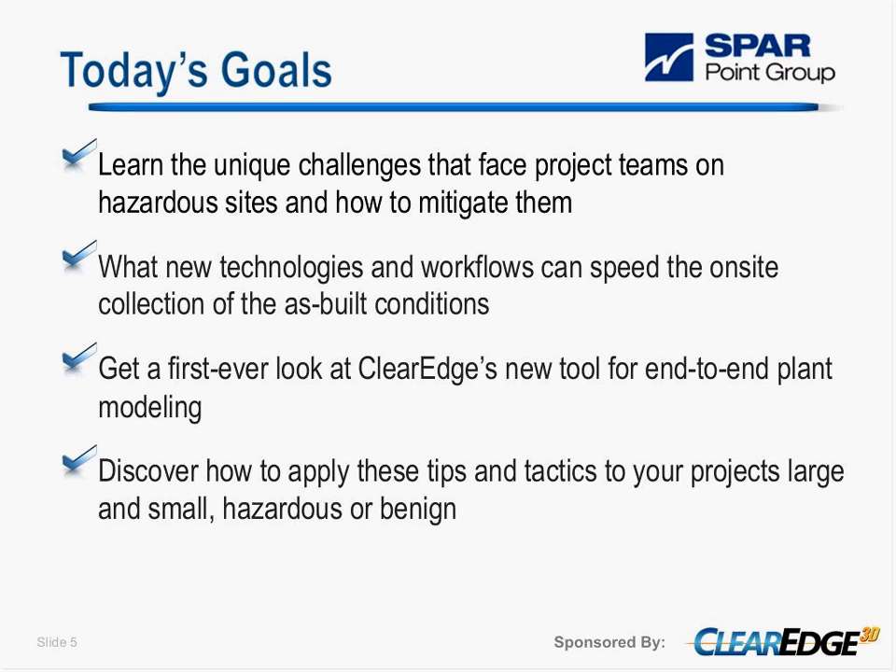And just goals that we have for today. We're really going to be focusing on specific challenges of working in the oil and gas environment, often offshore.